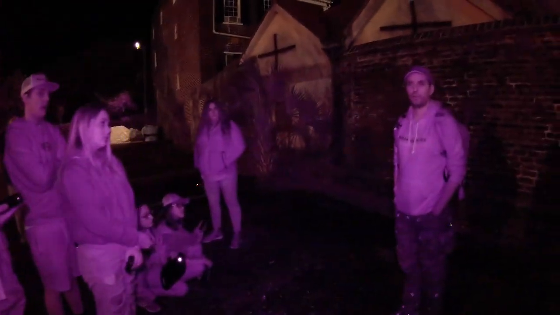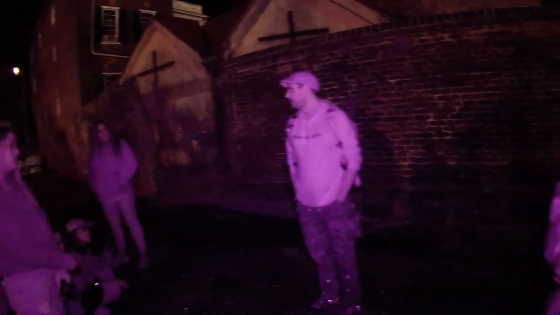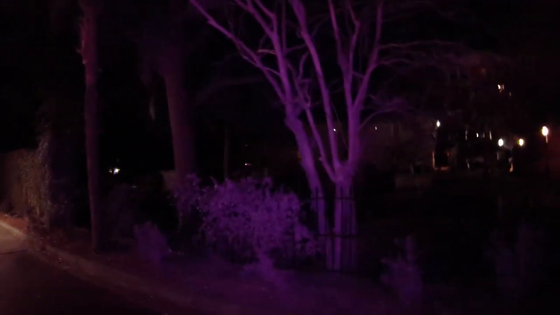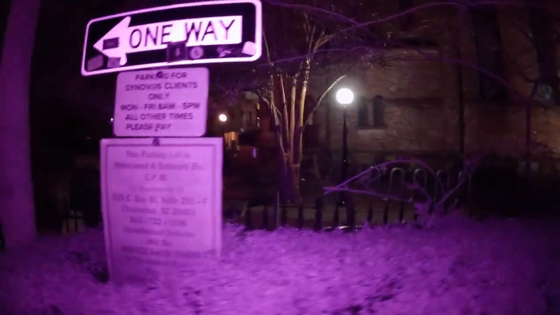The next stop we're going to, I'll also tell you, I don't know everything about that space. It's brand new. I've only been going there since November. And again, this is where you get a very, very brief history. We're going to be going all the way around it, just so you know. It's a circular church.